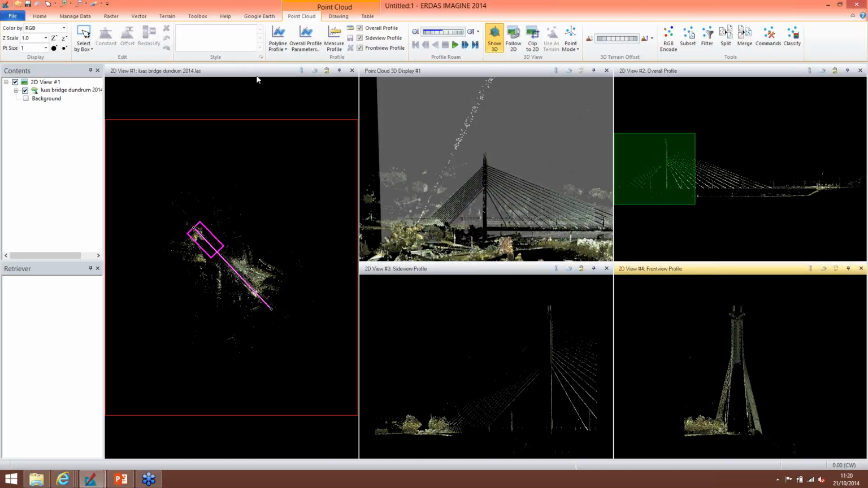That center image. Yeah, so the 3D view. Here we have our overall profile as we go across the bridge. Here's our front view profile and a side view. And you can use profile roam to roam through the different profile steps. You can play through, you can pause, you can stop, make measurements again.